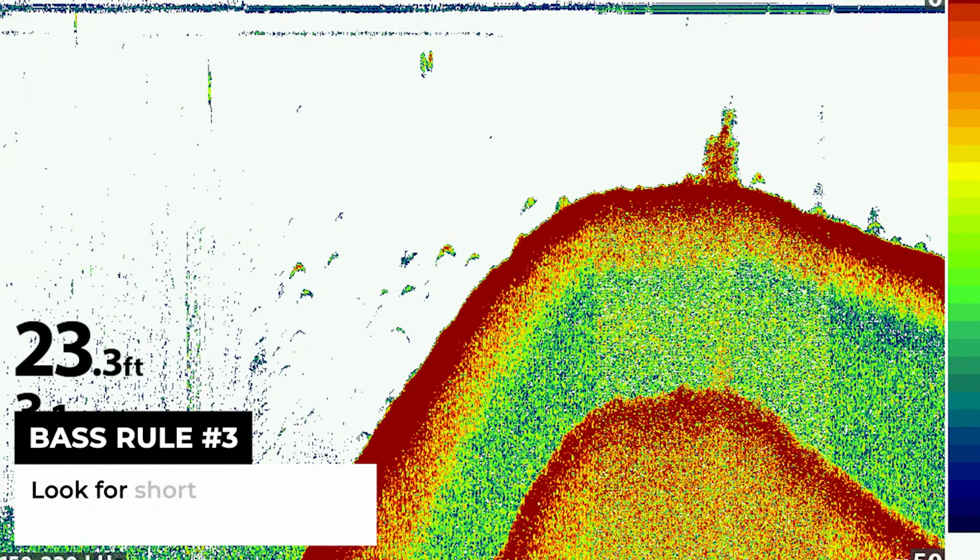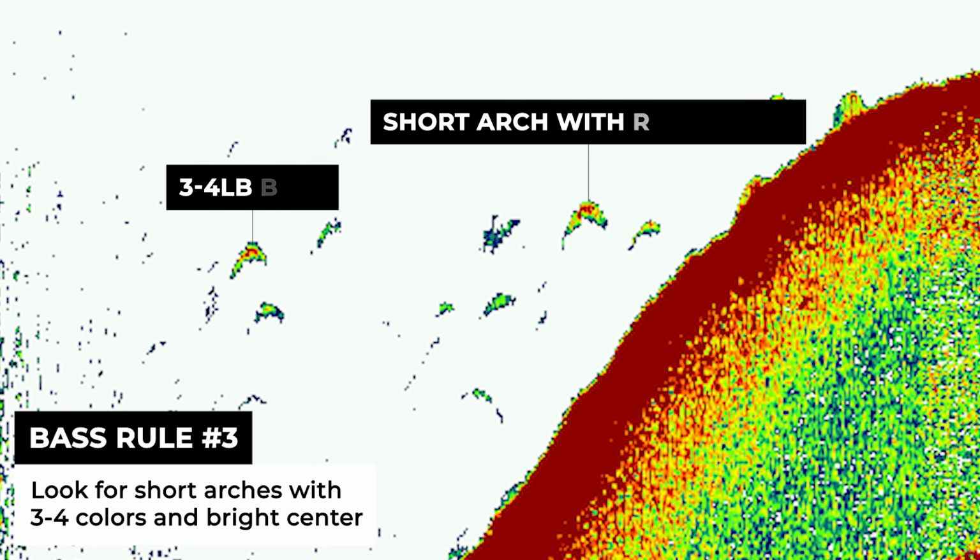The third way I'm able to identify this school of fish as bass is by changing over to the 2D sonar view. If we take a look at these arches, which are the same as the dots we looked at earlier, these arches are not very long, but they do have quite a bit of mass in the middle of them. You can determine this by looking at the number of colors that actually show up in each of those arches. If you can see 3 or 4 colors going from maybe yellow to red, that's usually going to be a heavier fish or a fish that has more mass to it.